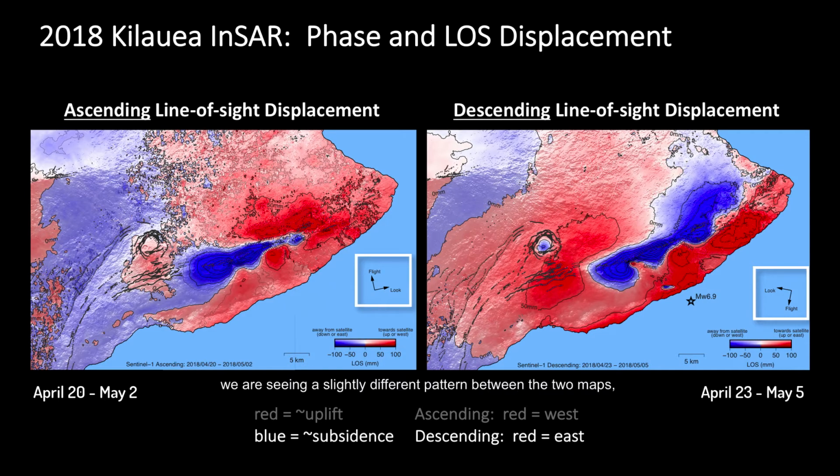Now in this case, we're seeing a slightly different pattern between the two maps, and this is due to rapid changes in deformation, but also due to a change in observation geometry, where the descending line of sight displacements that we see on the right are now showing red colors, now as uplift or eastward motion, and blue colors are shown as subsidence or westward motion.